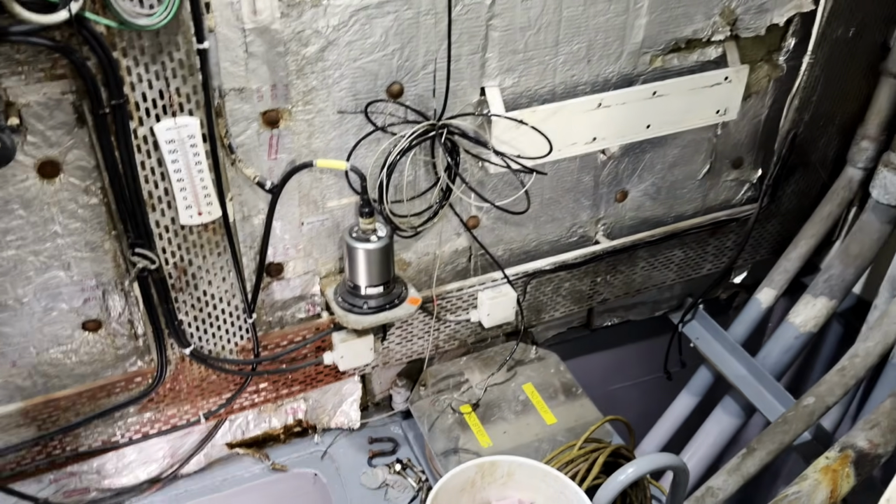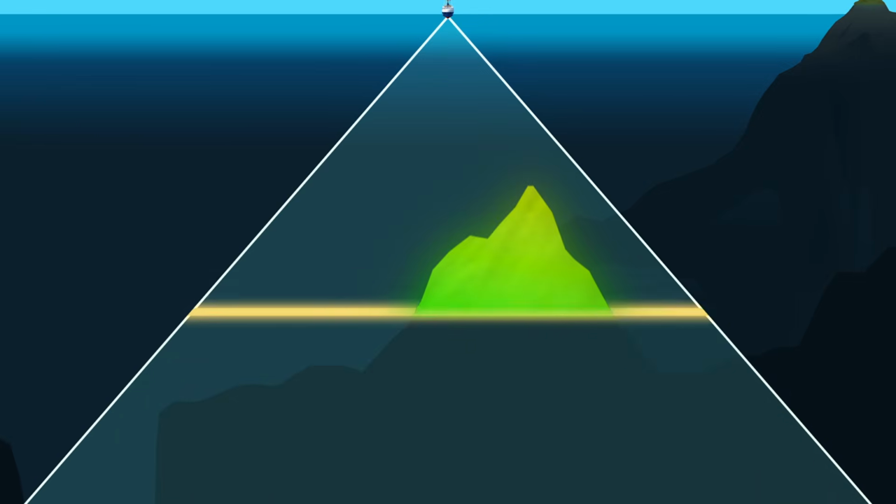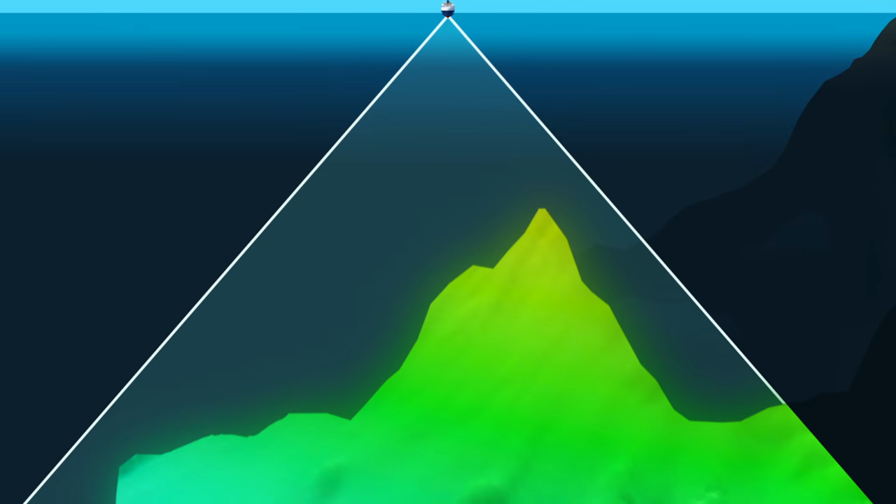And then basically we're hooking up that transducer system to new electronics, and that whole integrated system is what allows us to map in the deep waters. So pretty much we can map from the edge of the continental shelf all the way down to like the bottom of the deepest trenches with this new sonar.